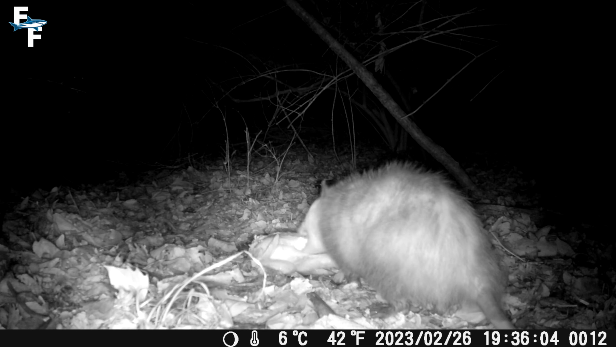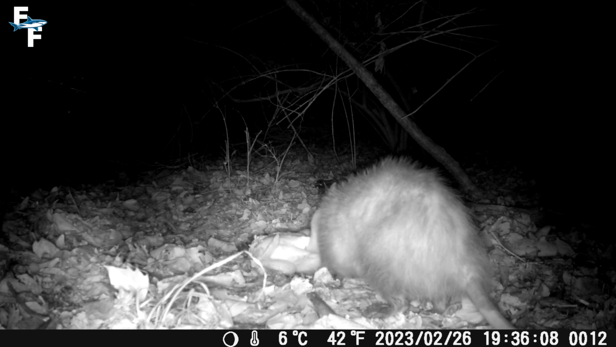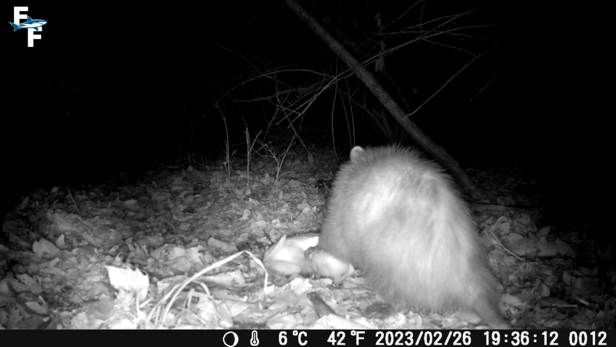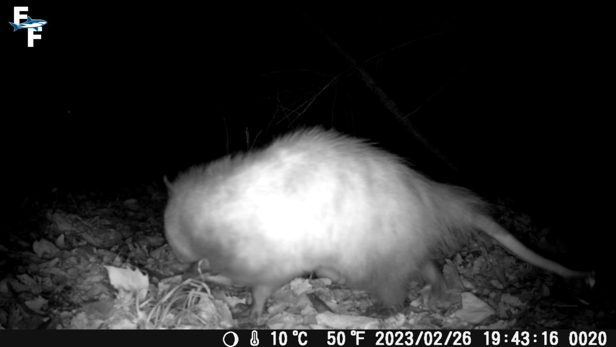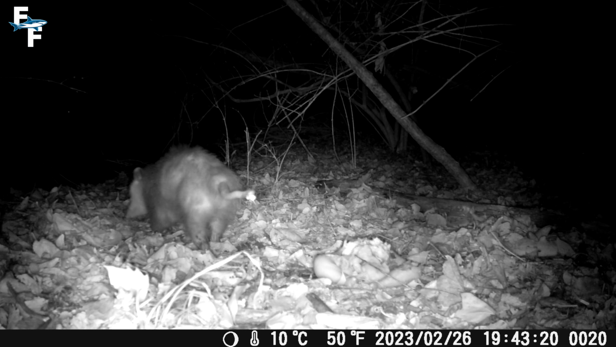However, this possum was actually chewing away for a very long time, even moving the chicken around a little bit. But keep in mind, this is an incredibly large meal for an animal of this size. So eventually he got full and wandered off to probably take an after dinner nap.